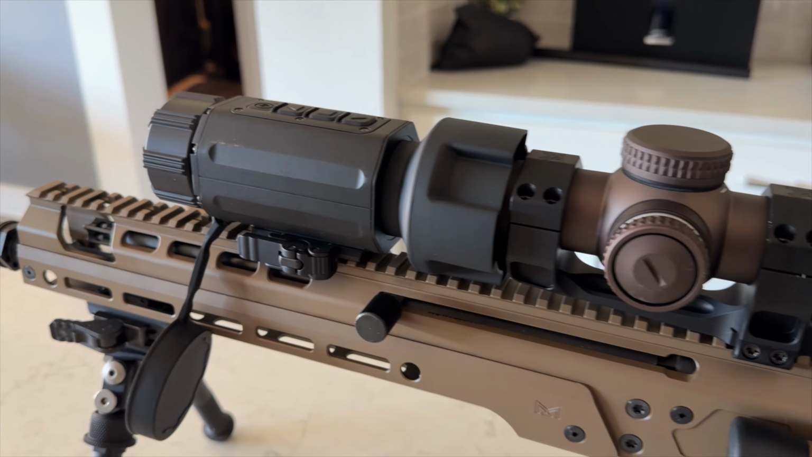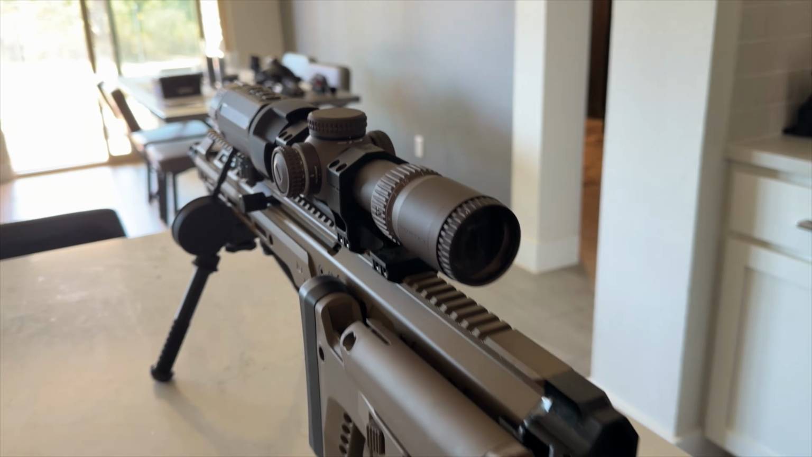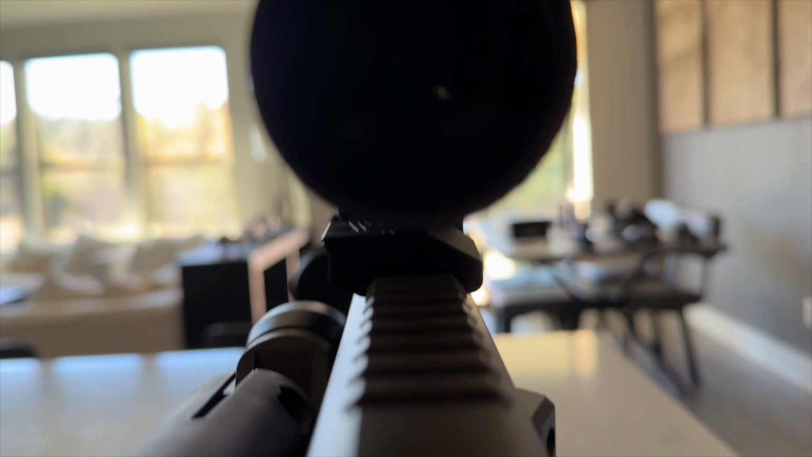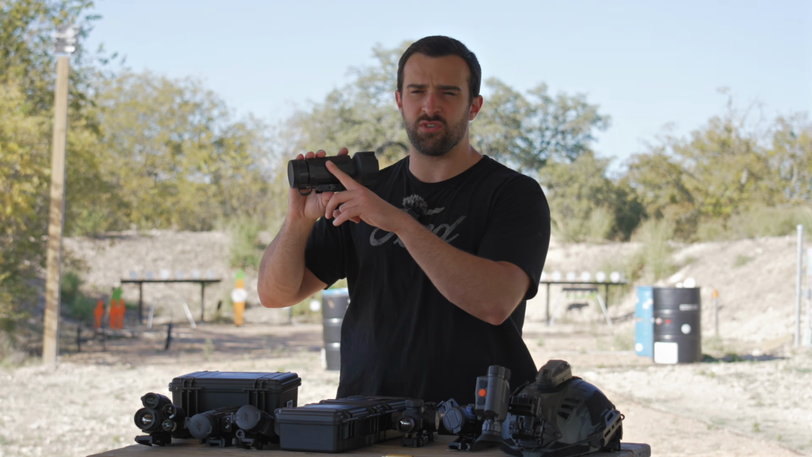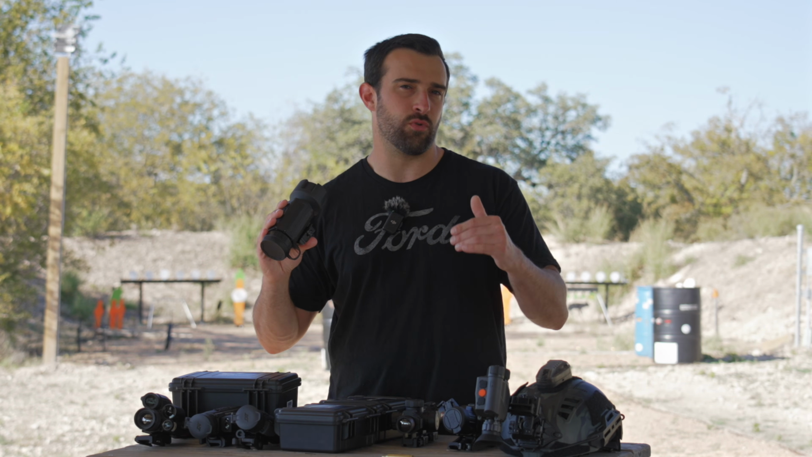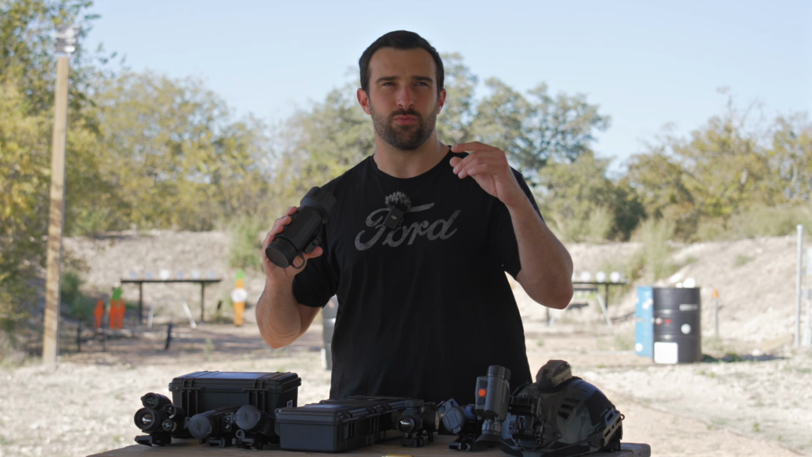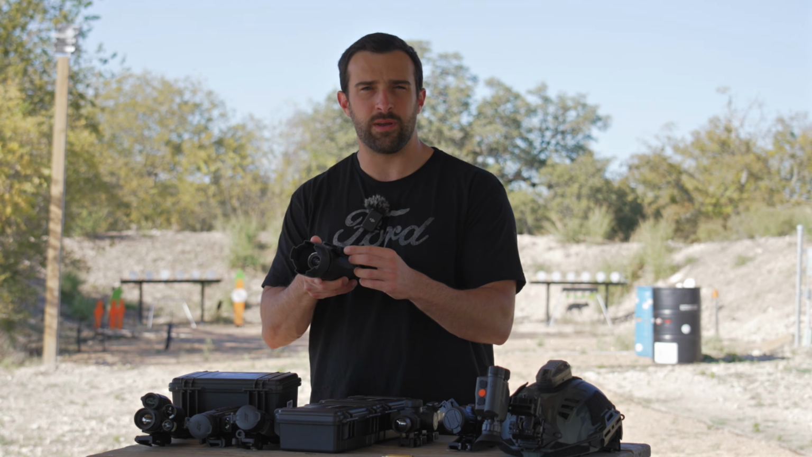And again, when you use this as a clip-on, it goes in the front of the optic. The menu system is not made for a dedicated scope. There are no reticles, nothing like that. You just put it in front of your day scope. And when you do that, there's actually no zeroing to this to your day optic. If it's close enough, it's close enough. But otherwise, you're just kind of committing to running a thermal. And so you re-zero it with your day optic. Out of the box, it comes with a Midwest Industries QD mount as well, so that's handy.